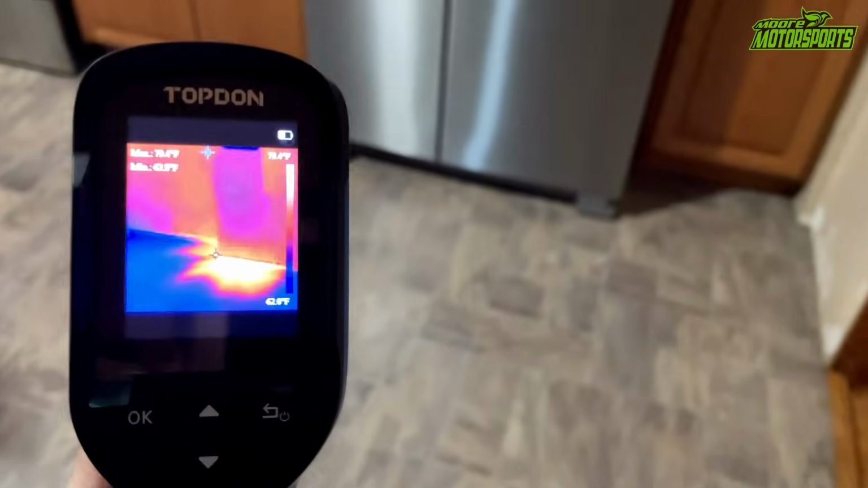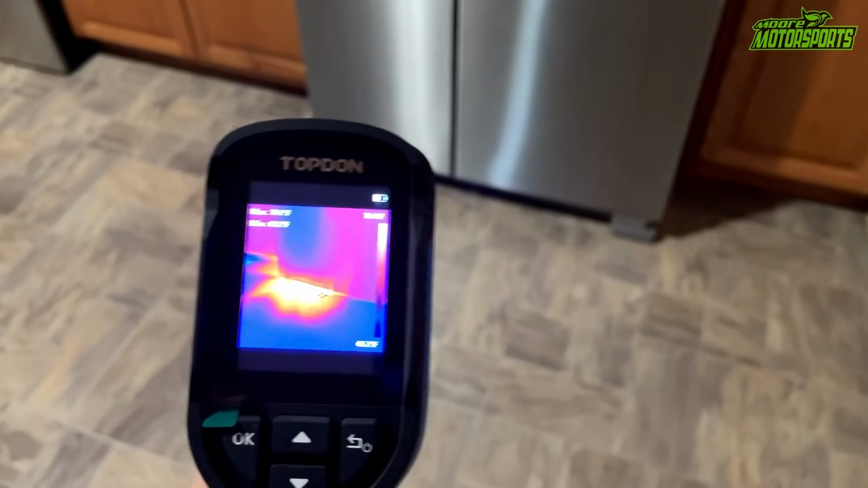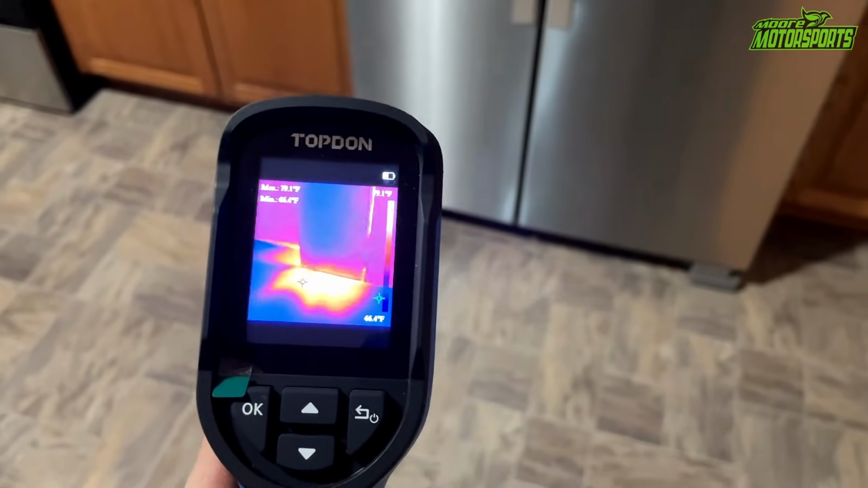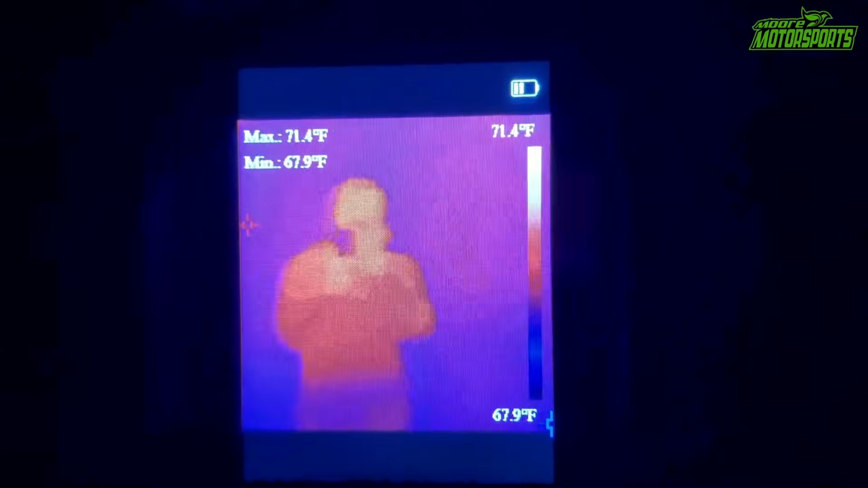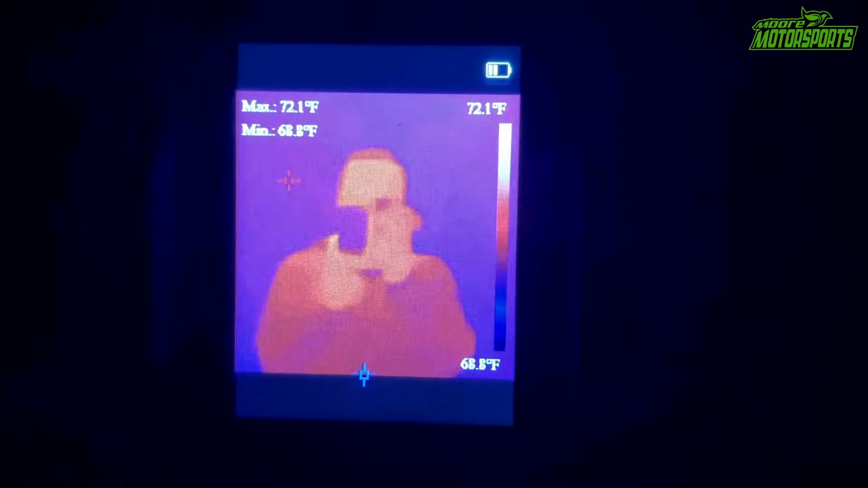You can definitely see where I was standing and the hot air from the diesel heater blowing right there. You can also see right around the refrigerator, there's a lot of heat coming out, and that explains why the cats are always laying in front of the refrigerator. It's definitely putting out some heat, so they're nice and cozy. And something interesting, if you stand in front of a mirror, it still picks up your heat signature. I thought that was pretty interesting.